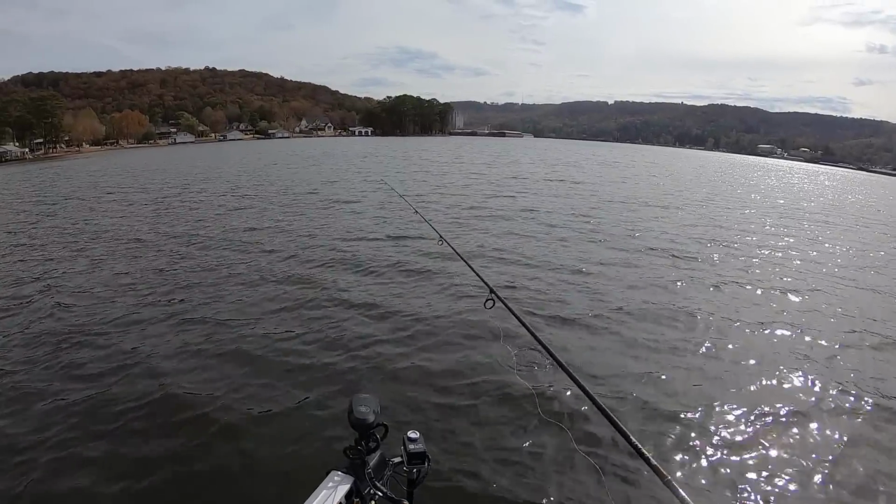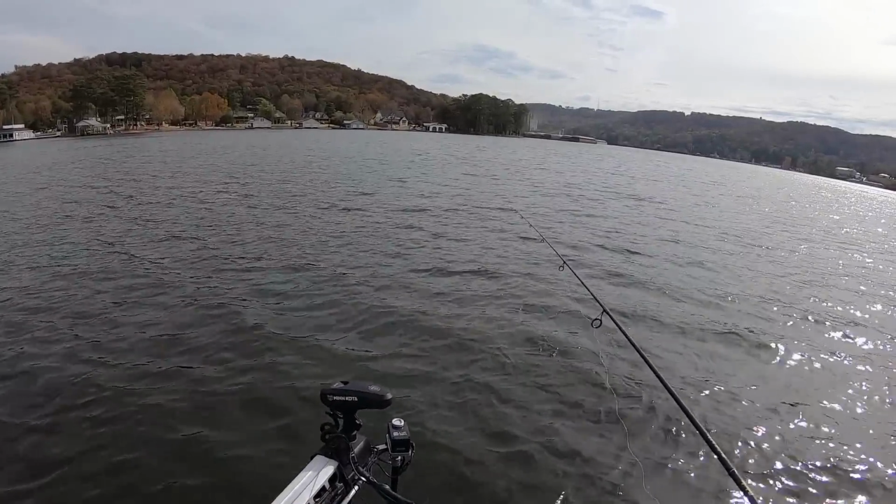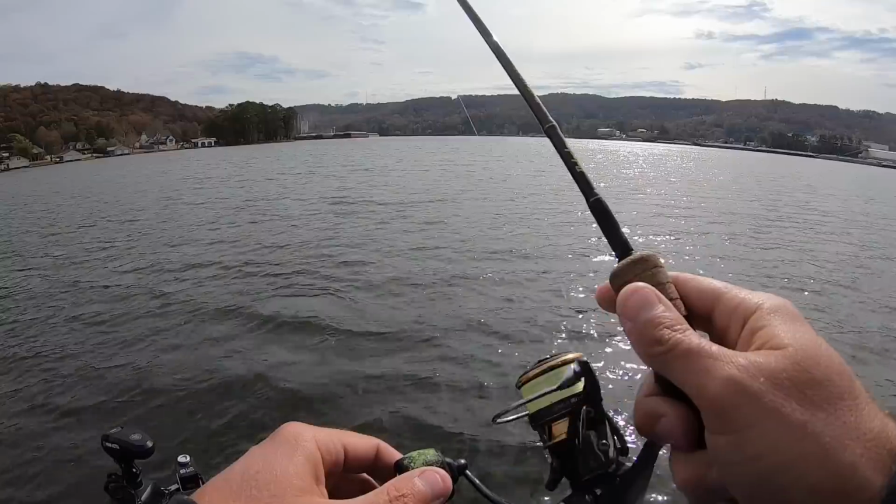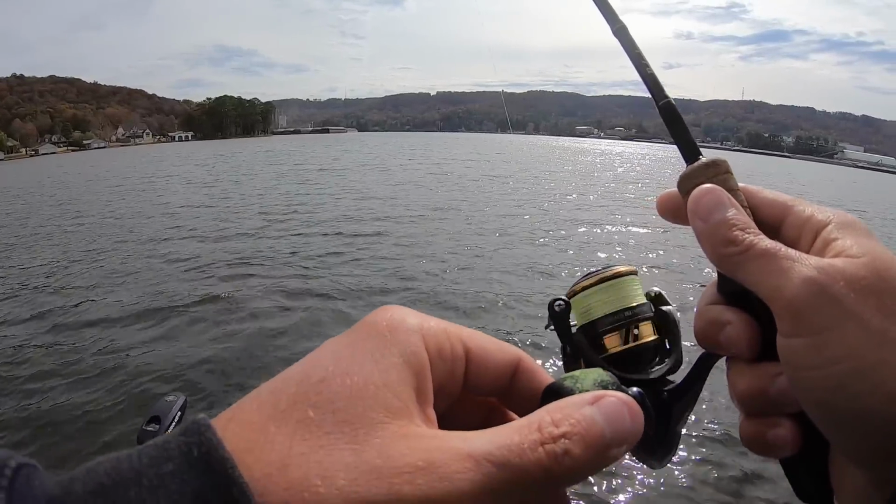Finally found us a pile where the wind's not blowing 150 miles an hour and there's a bunch of crappie in it, so I have high hopes for this one. And I'm glad this one is kind of positioned where it is, because that's one of the things I want to talk about.